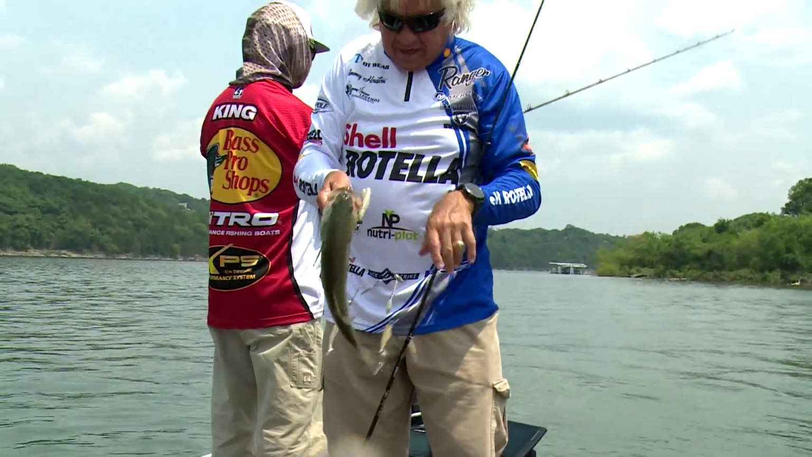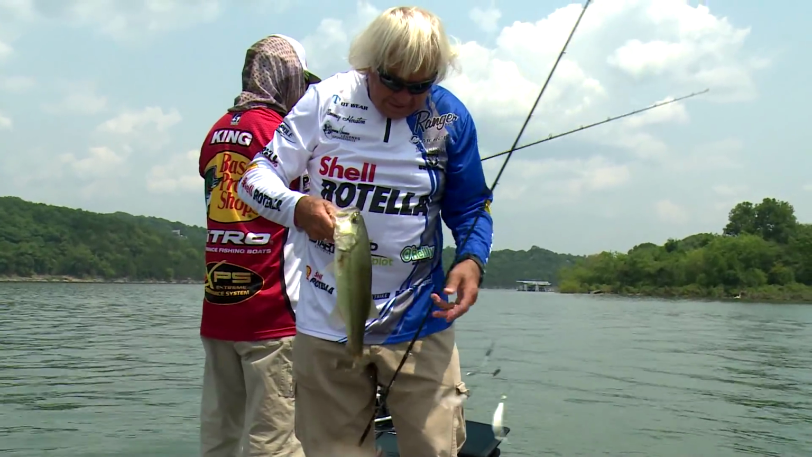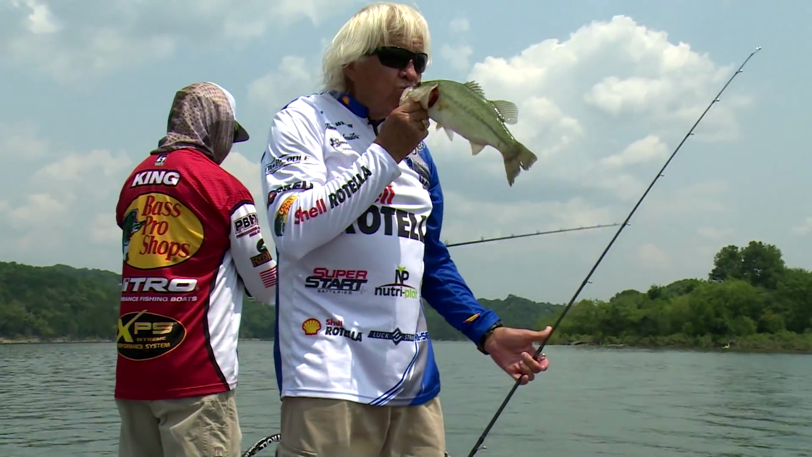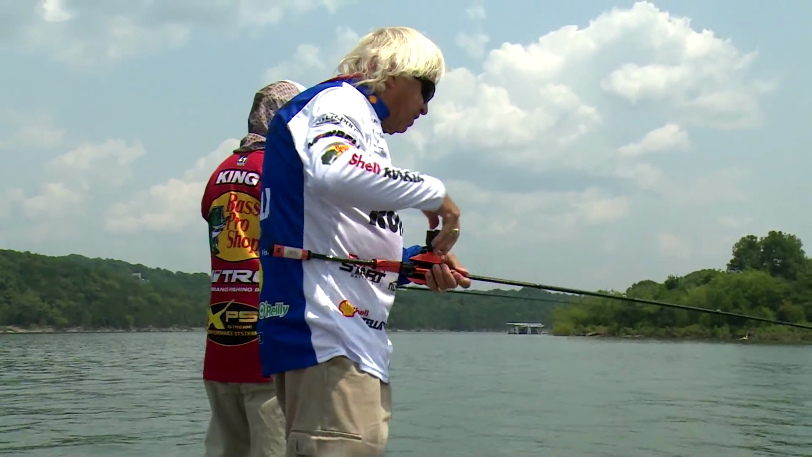Finally got one to hit. He just barely got it, but he got it. That counts. There are so many fish. Let me tell you, there are so many. Pretty good sugar. So many fish, and there's some 5-pounders.